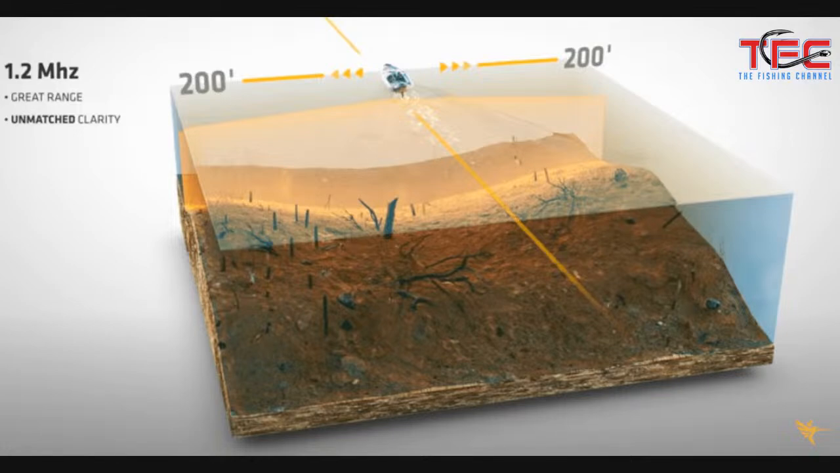Basically what you're looking at here is a picture of the bottom underwater and the sonar beam going out and down and its coverage. You are not going to get coverage directly underneath the boat, but you're going to get it fully to the sides and pretty close to underneath and at a very large distance.